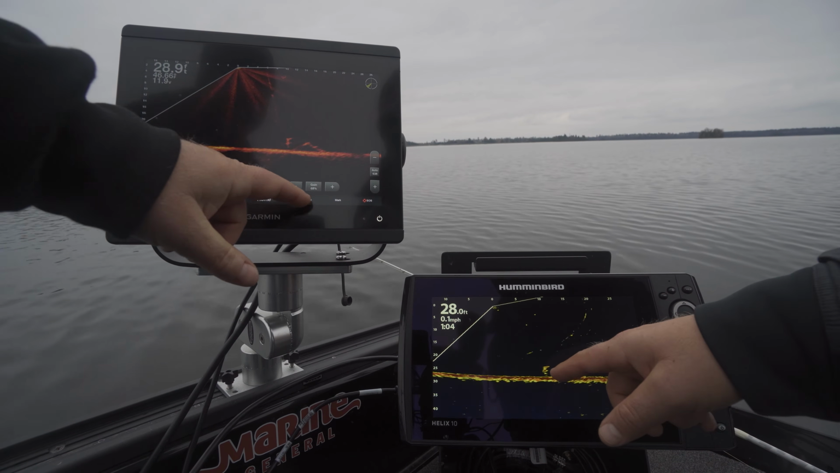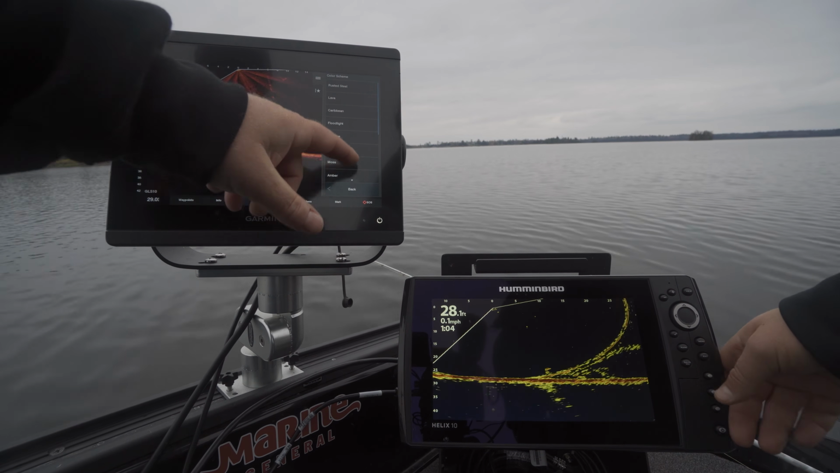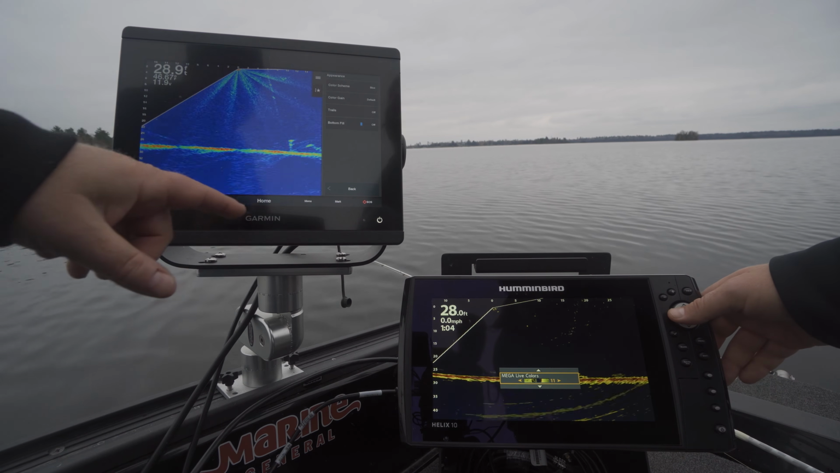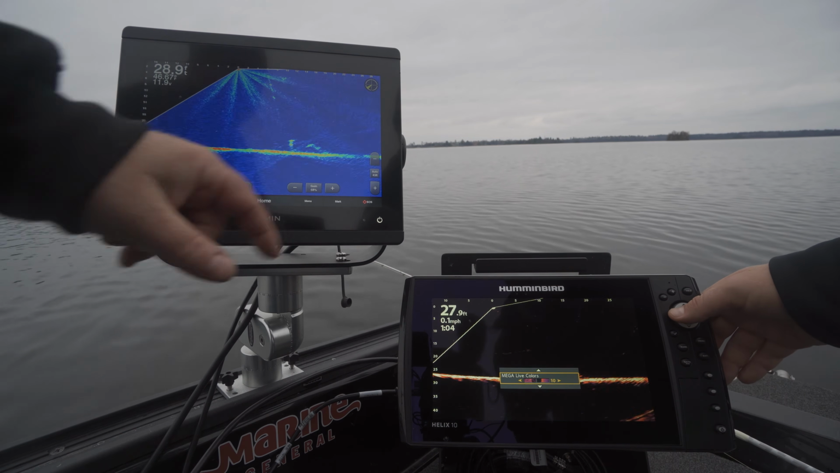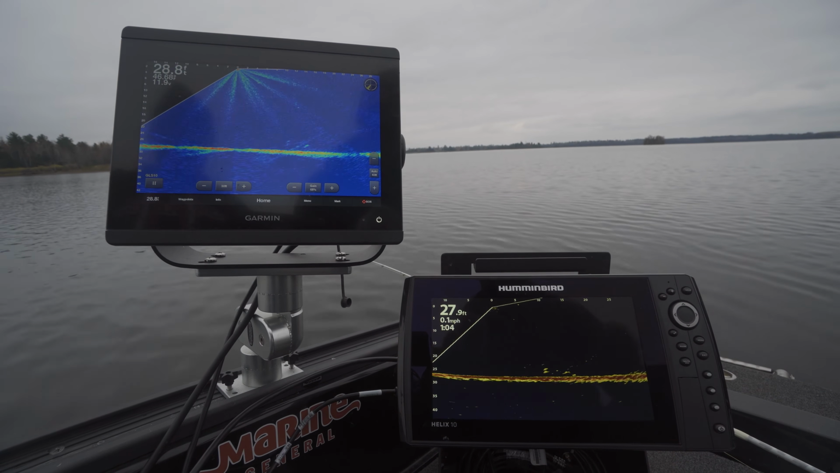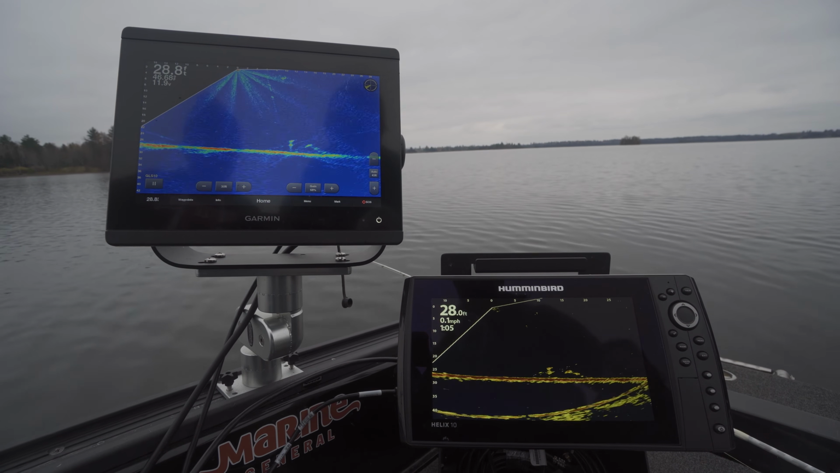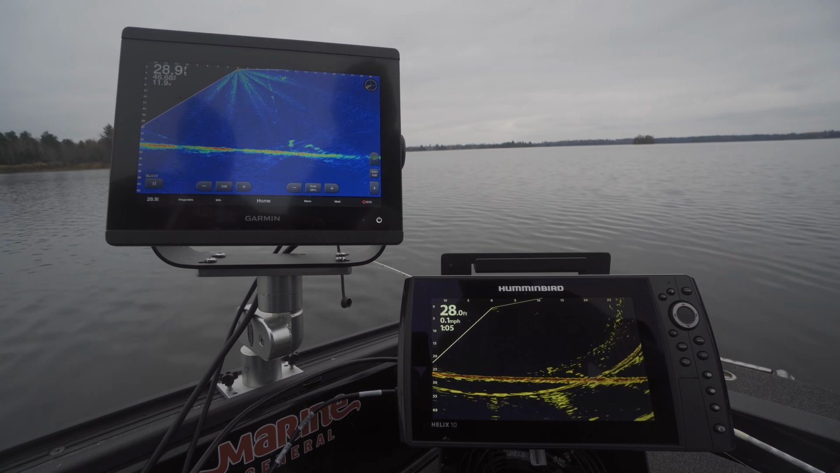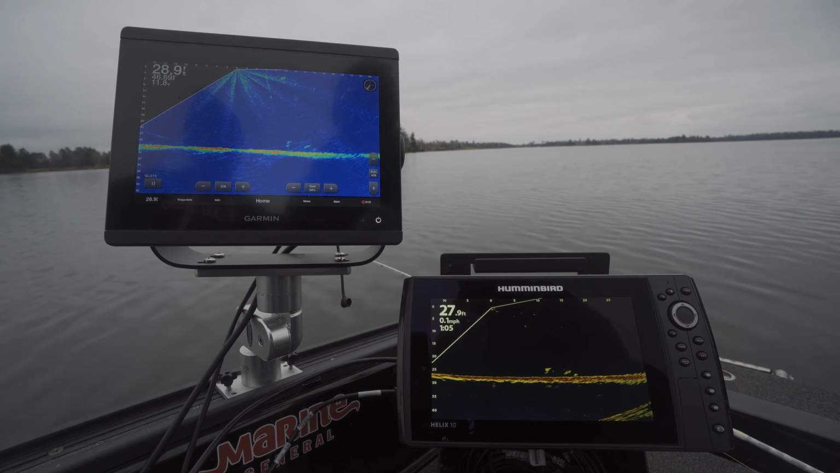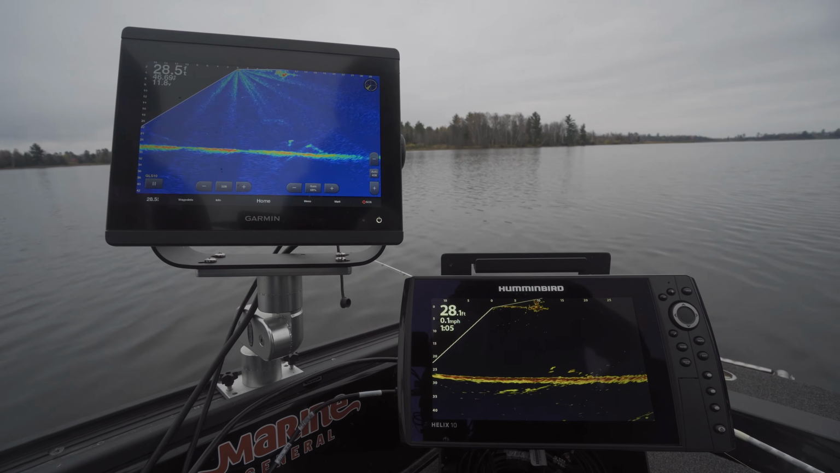Definitely the marks that are more solid are showing up in a different color. So we'll kind of play with these palettes a little bit. I can get the same thing with my blue palette. Okay, so here's my blue palette, which is like the old Panoptix color palette. It's still Livescope, but it shows red more towards the marks, and I use this pretty often ice fishing. These are actually more similar. Yeah, these images are pretty close. You can see the fishing line on that as we did on the Livescope.